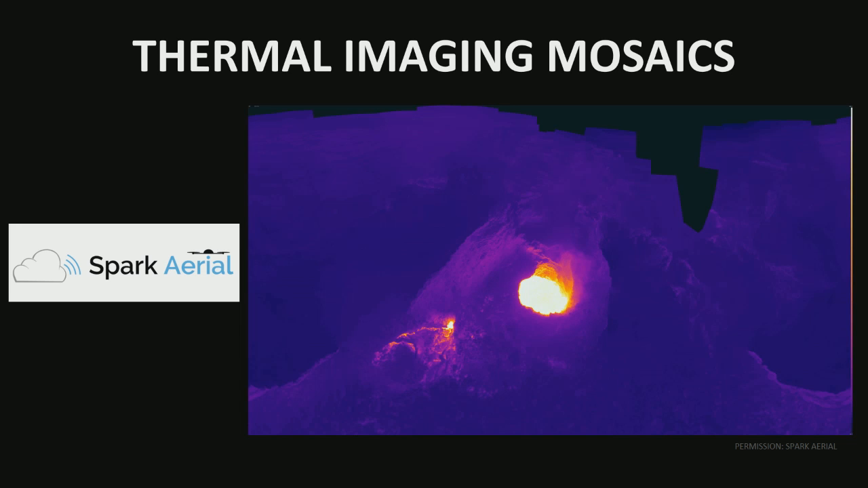So again, thousands of images stitched together into one big map, and the cool thing about this is that it's holding radiometric data. So you could basically hover your mouse over any point of this map and see what the actual temperature is of that point. They're using this data to determine whether the volcano is expanding, and also if there's more likelihood for a near-term eruption.